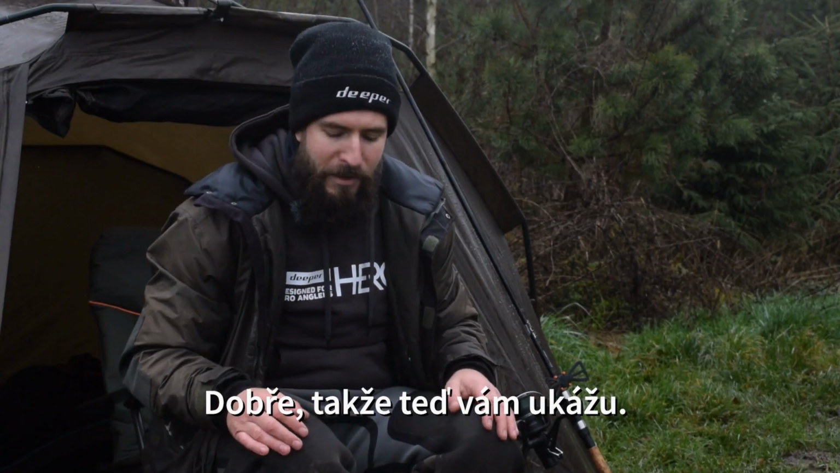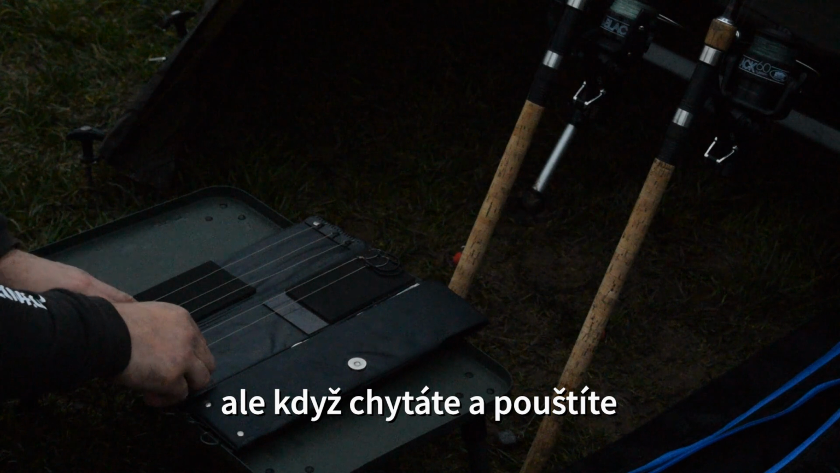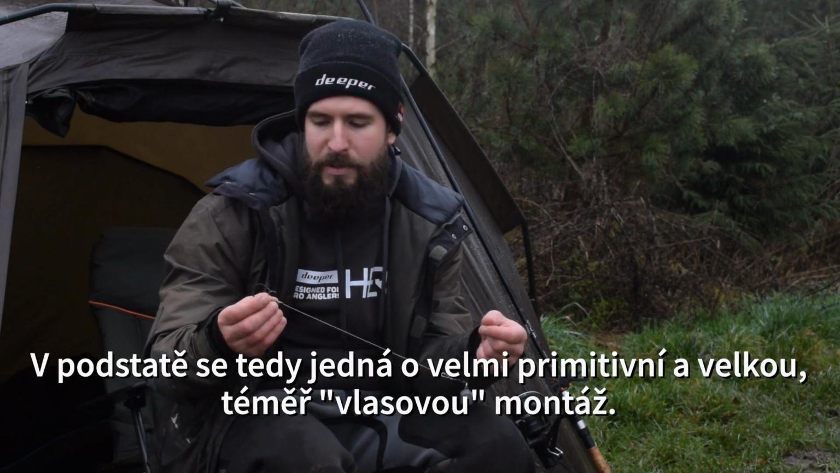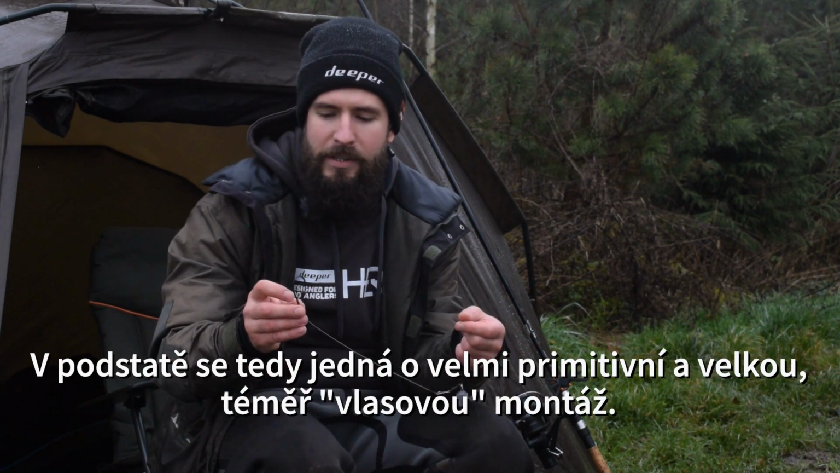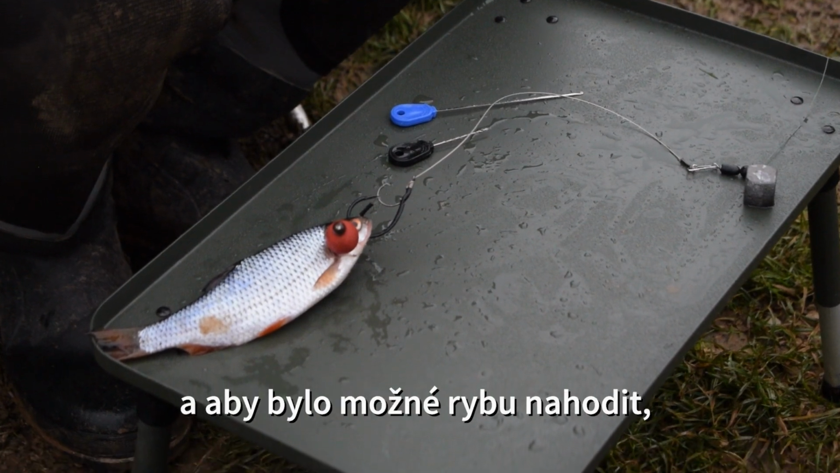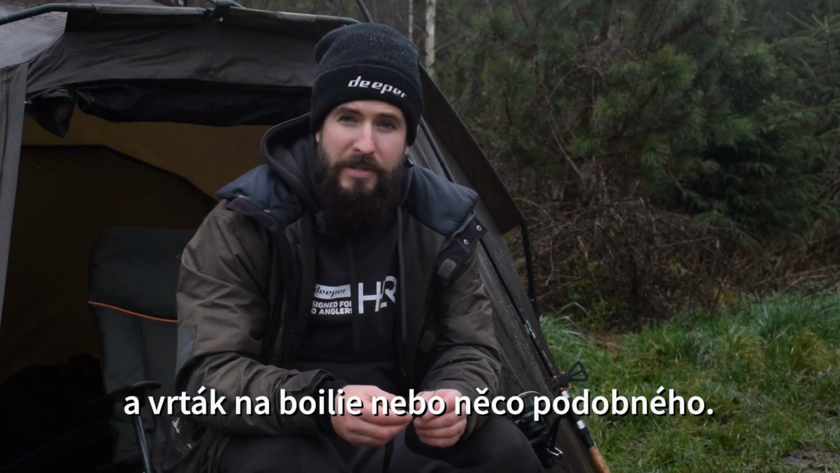Right, so now I'll show you one of my favorite rigs for dead baiting. It's a little bit more complicated than the standard rigs, but when you're fishing catch and release, it helps avoid deep hookups and complications when releasing the fish. So essentially it is a very primitive and big, almost a hair rig with a circle hook and a free running lead on it. It's got a wire trace, and in order to put the fish on, you'll need a couple more tools. You'll need a baiting needle and a boilie drill or something like that.